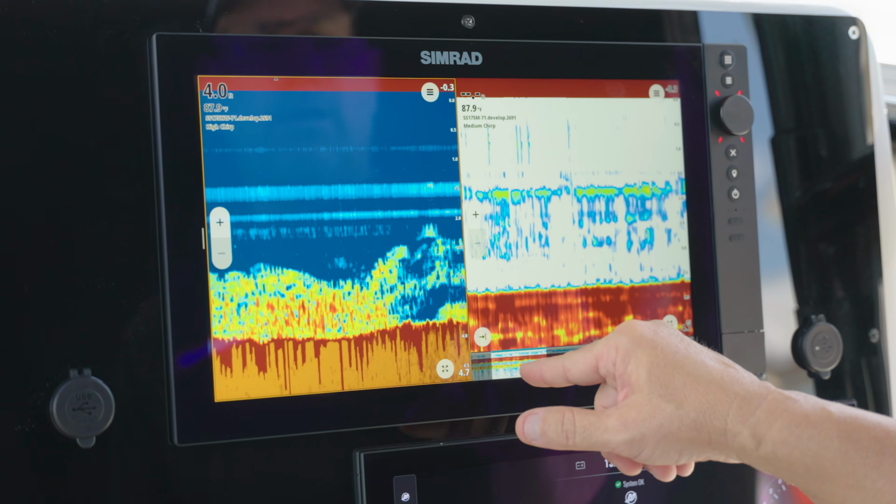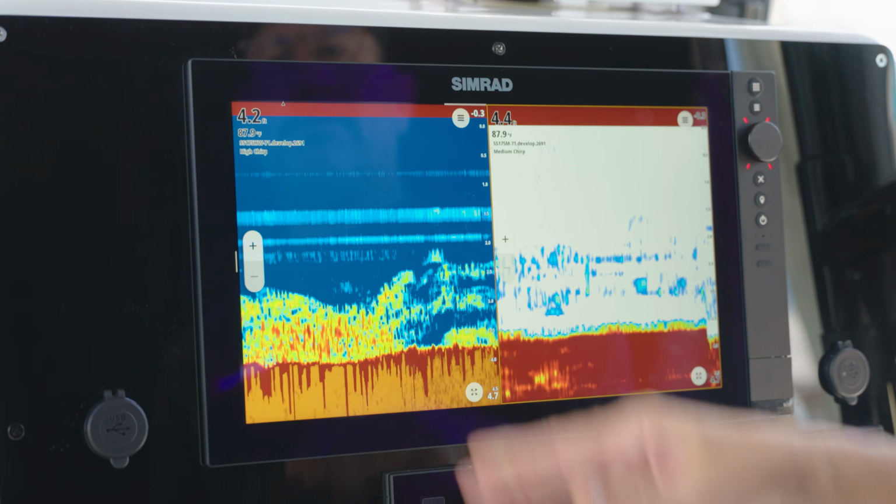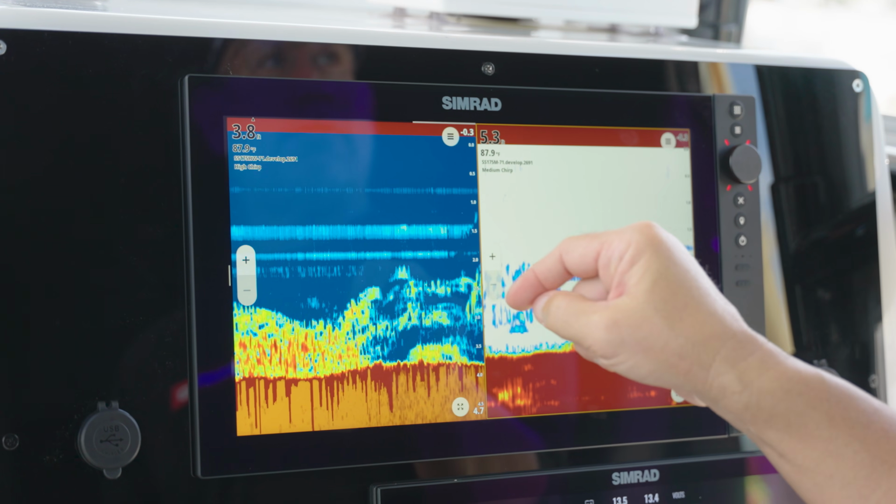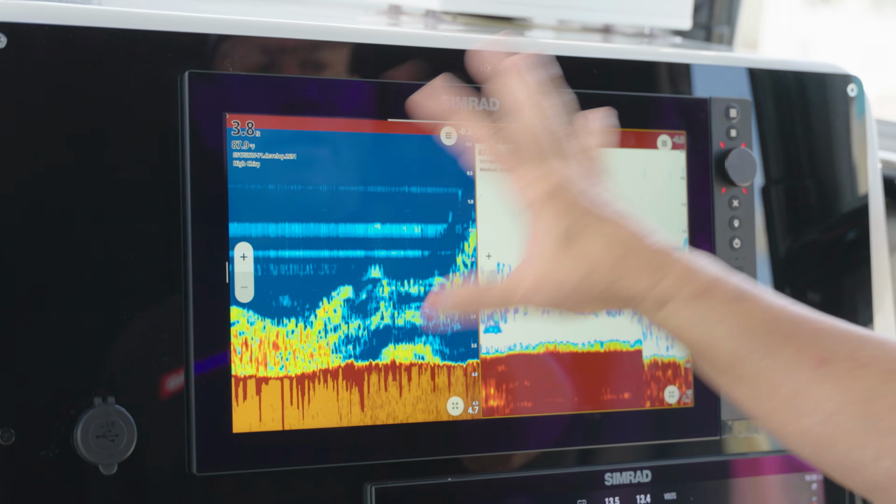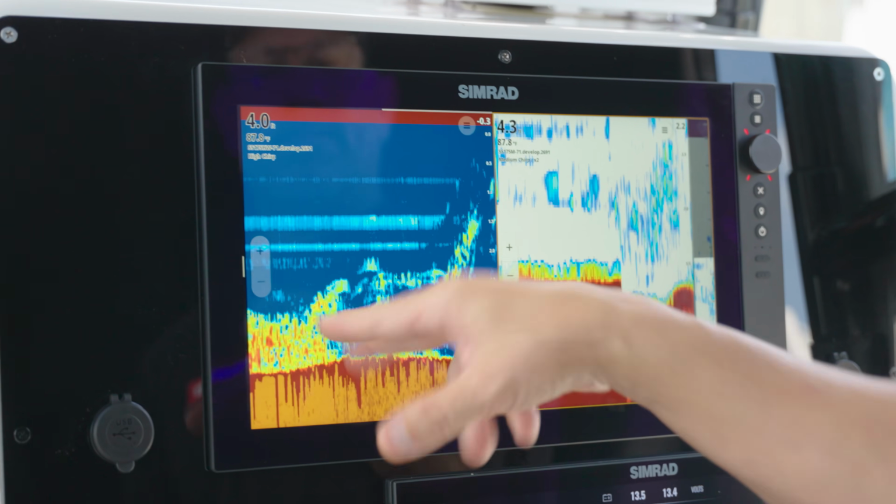This one was in a pause mode here because we were looking at some returns earlier. I'm going to put that back to medium. So now we have our SS175 HW there, and we have our medium here. So we're running 2 different frequencies. I can do 2 different palettes. I can do bottom coloring here. I can do zoom here, but I don't do zoom here.